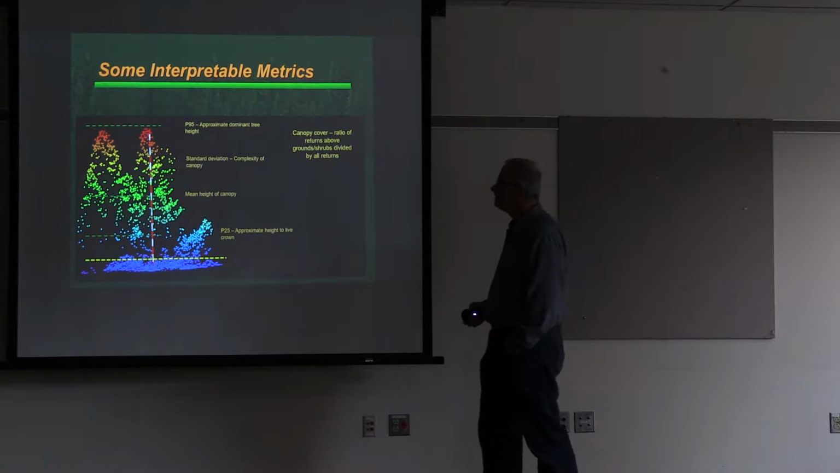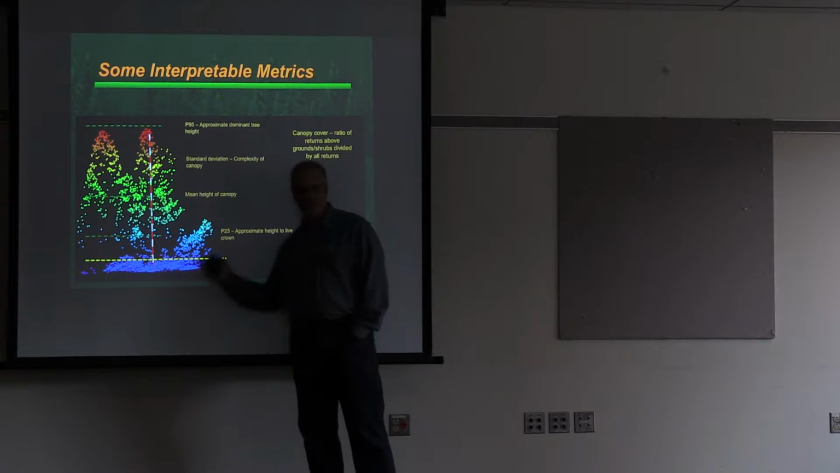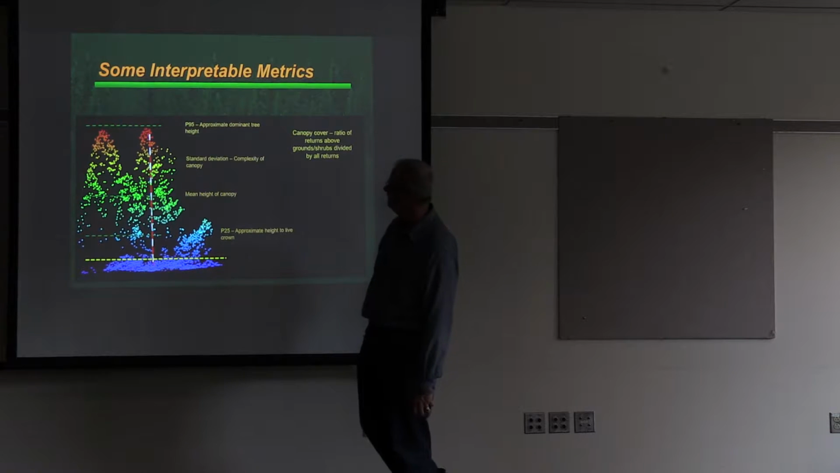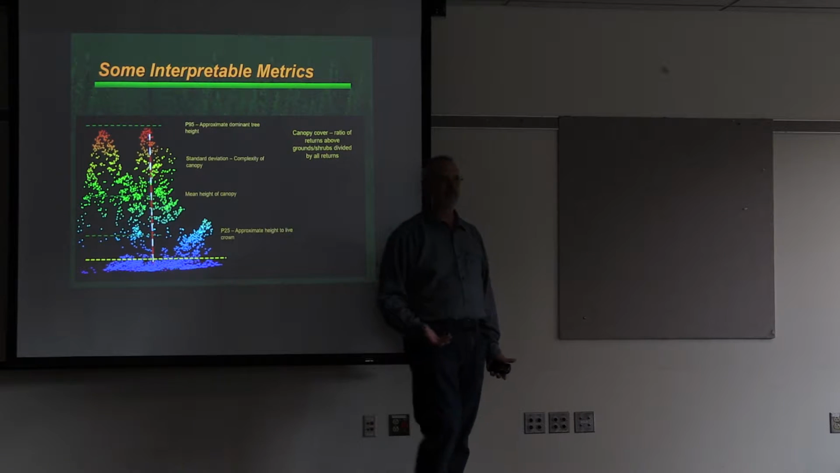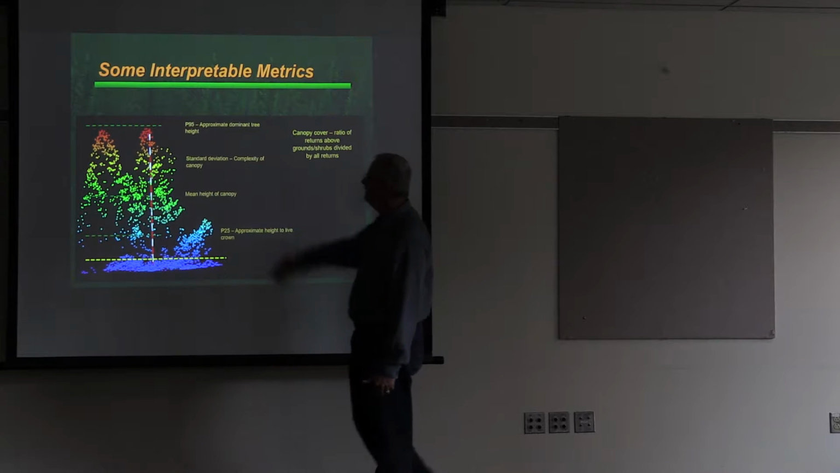Okay, just some examples. So here is a 30 by 30 meter area. Actually, I took a narrow slice, just a 30 meter long slice within a forest. Here are just some ideas of some measurements that come directly out of the most basic analysis of the LiDAR data.